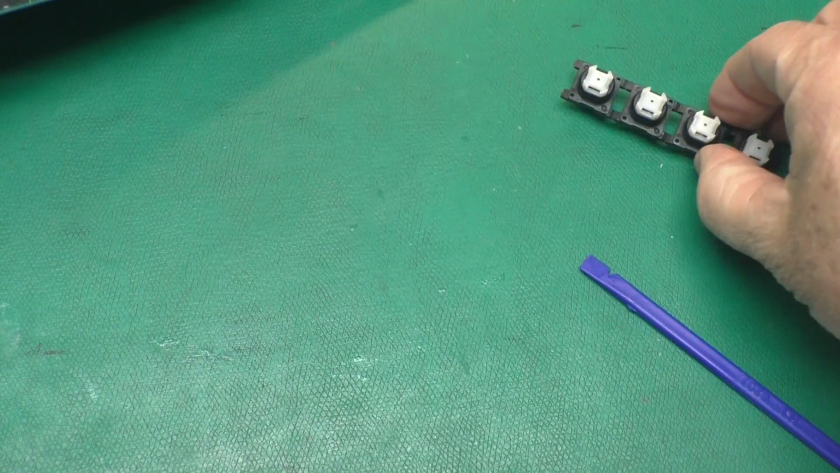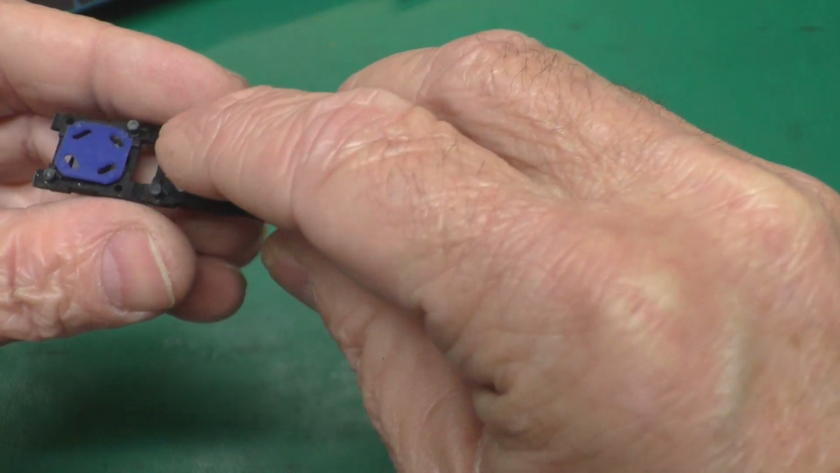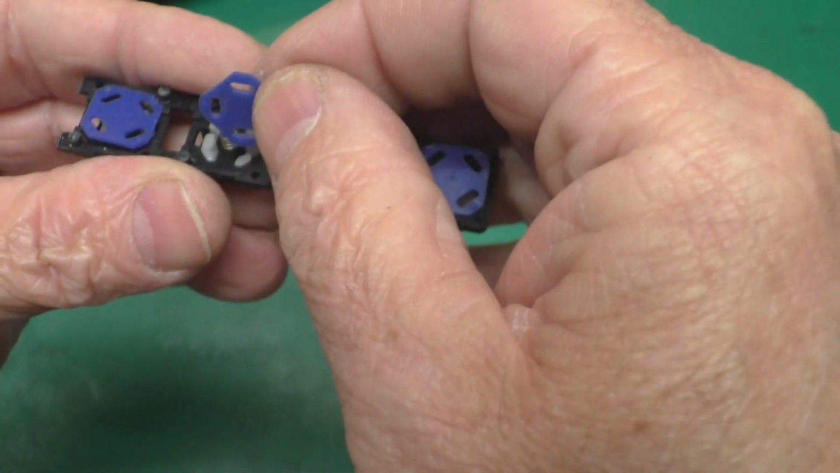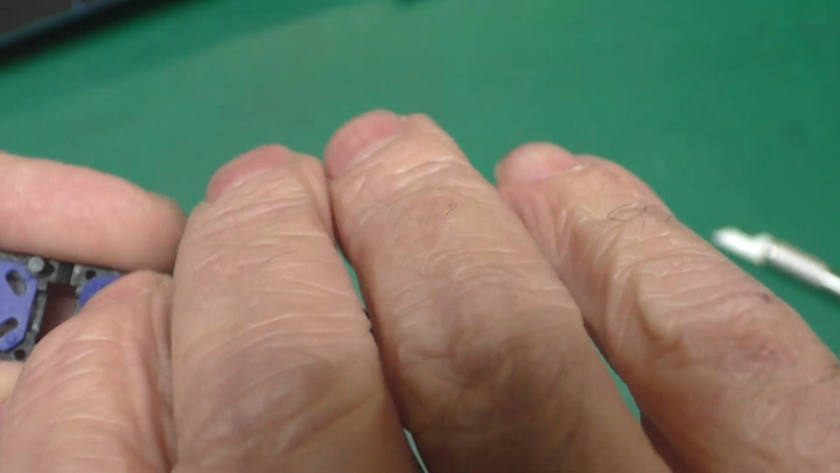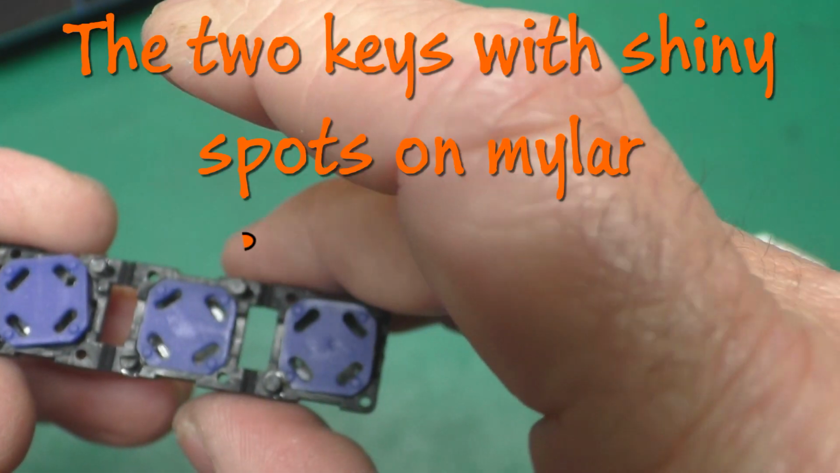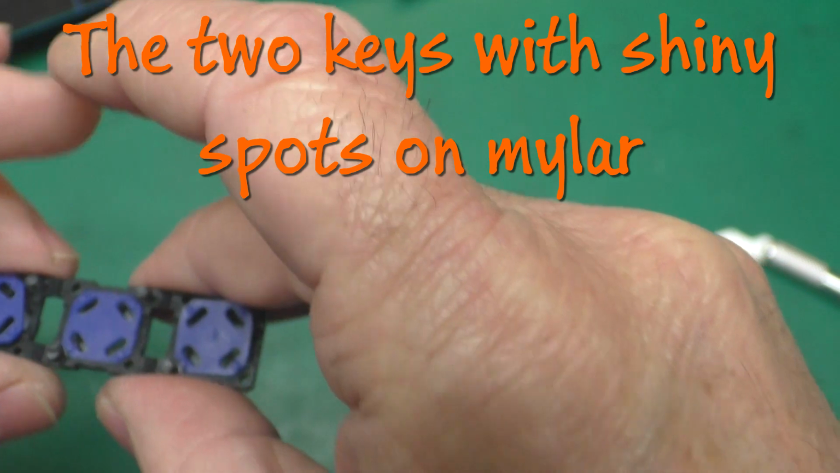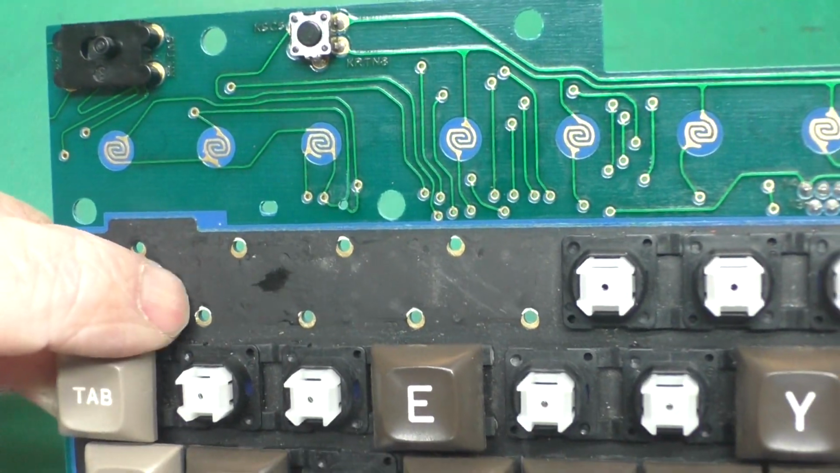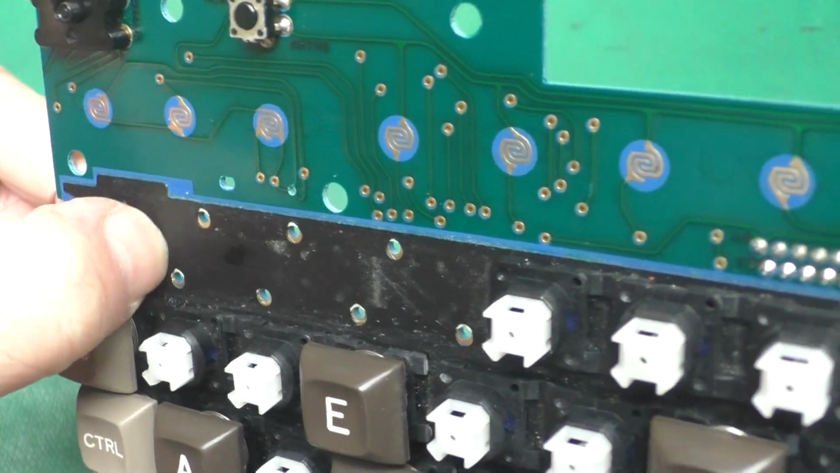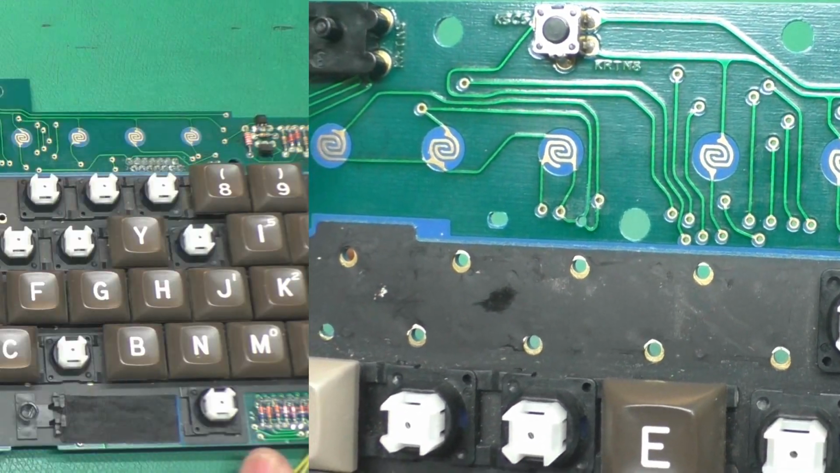Okay, let's look at the keys. Oh gosh, these could fling apart at any time. So these are a little rubber pad and a spring. Okay, so there's nothing conductive to those. They're just pushing down here, which is where we kind of see this strange spot here and here.